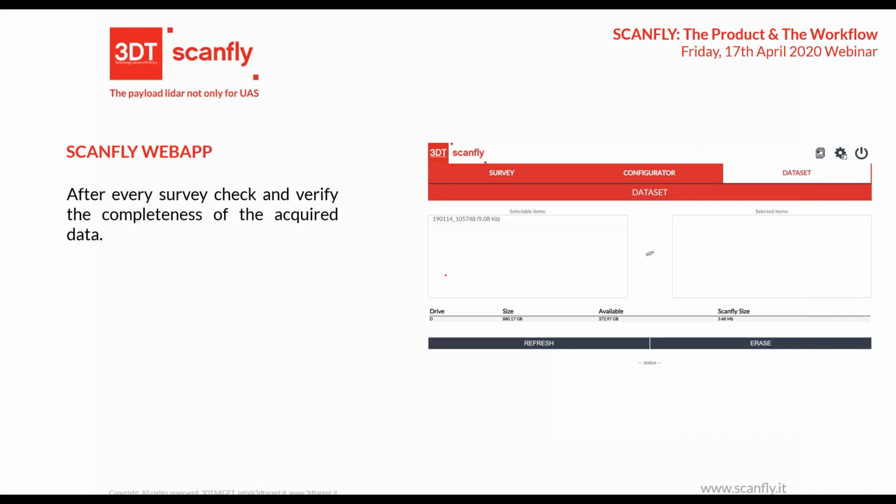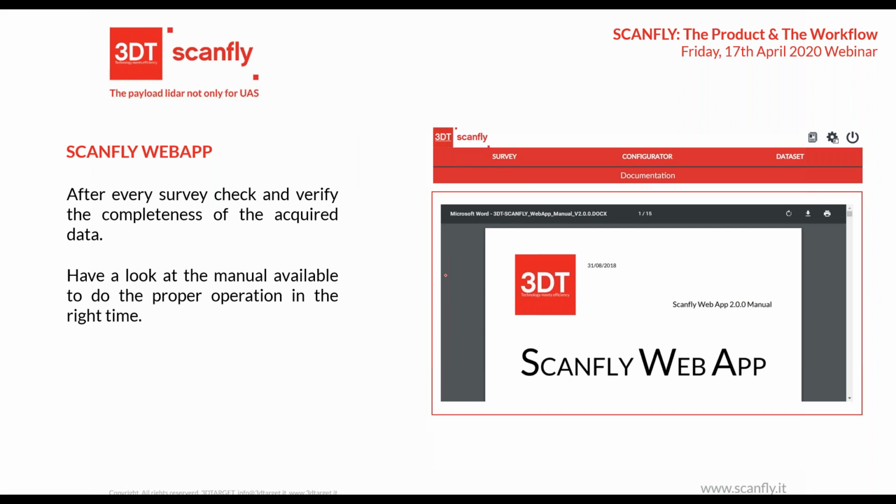After the survey, you can verify the completeness of the acquired data. You can go to the dataset tab and see how big the data is, whether it's consistent or not, and how much space you have on your drive, and if you need to remove some folder to save space, you can do it. We provide Scanfly with a 500 gig standard default internal hard drive.